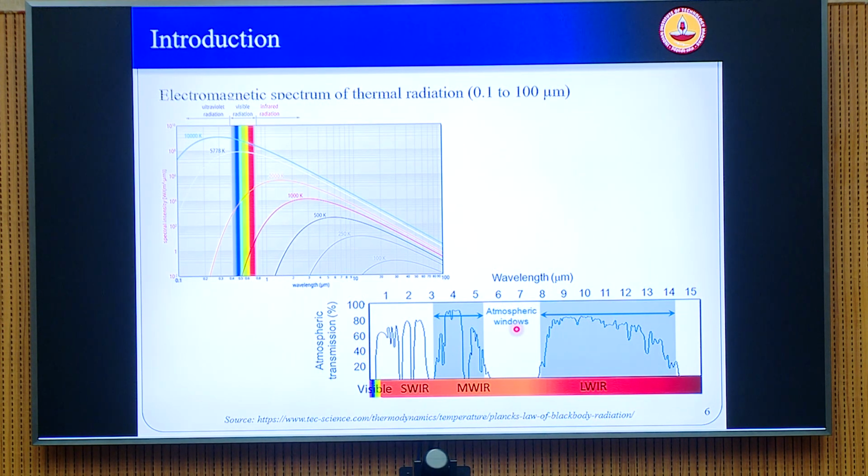So therefore, when we look at the windows which completely allow the infrared, so nearly 80 to 90% and above transmission, these are the windows through which infrared can penetrate through water vapor. So this band which is close to the visible spectrum, of the order of 1 to 3 microns, you can say this is in the short wave infrared spectrum.